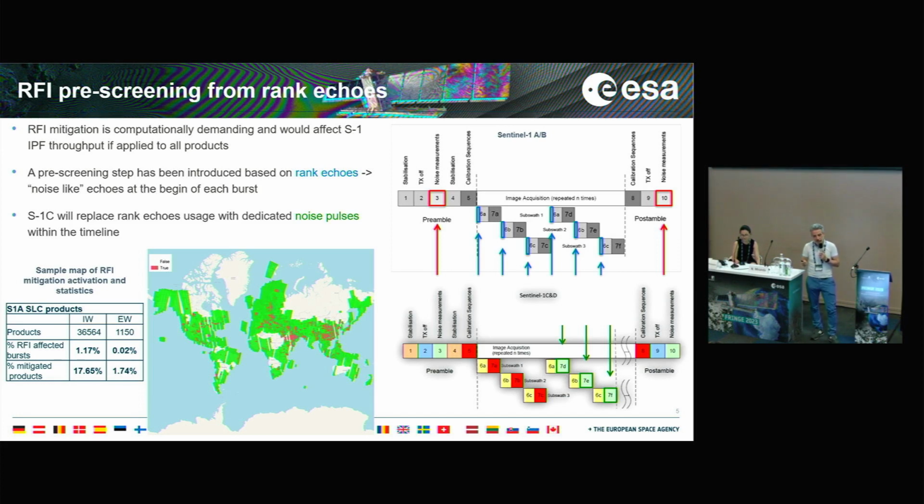For Sentinel-1C, as described before, there will be a small evolution. We will no longer use the rank echoes because Sentinel-1C will provide dedicated noise pulses within the timeline, also within the acquisition, to perform this detection.